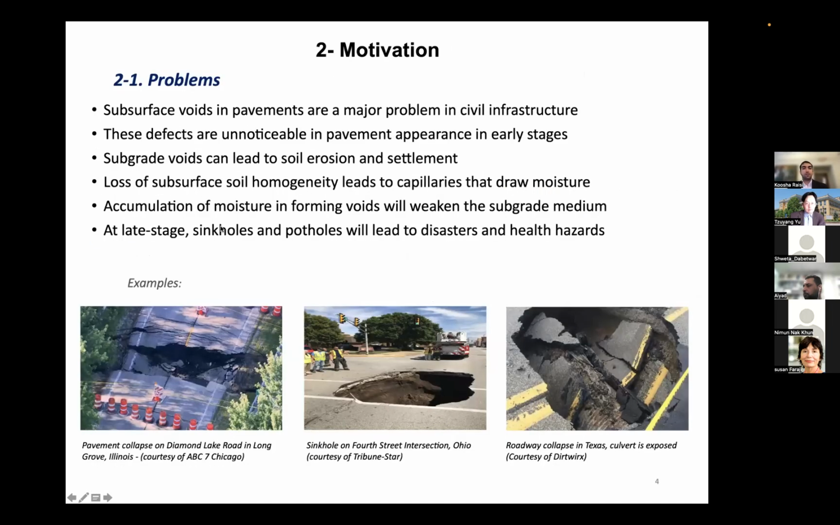Now, the problems that we have to deal with here: one is that subsurface voids in pavements are a major problem in civil infrastructure because these defects are unnoticeable in pavement appearance in the early stages. These voids can lead to soil erosion and settlement, and the loss of subsurface soil homogeneity leads to capillaries that draw moisture inside the forming voids that will weaken the subgrade medium. And as you can see here, disaster will happen if not mended at a late stage, causing sinkholes and potholes.